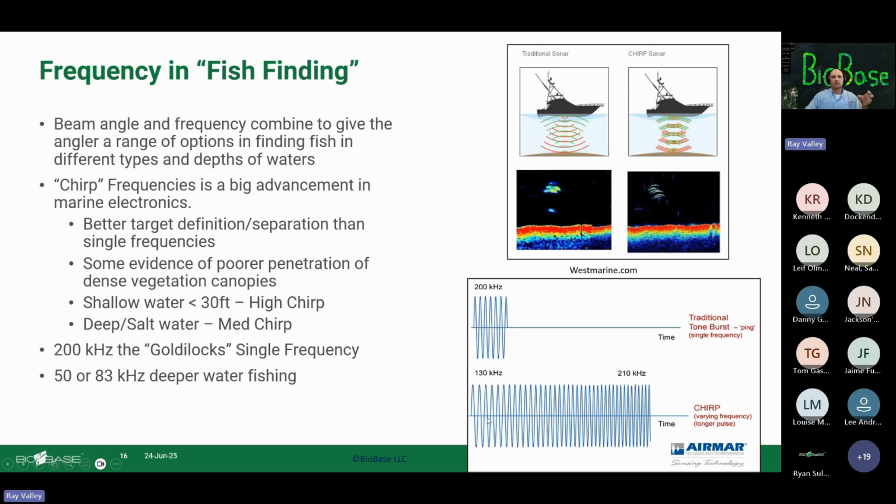What chirp does is it sends out varying frequencies and a longer pulse duration, and as a result you get better target separation of individual fish, whereas this is a traditional frequency, and they're more like blobs together that, in this case, might be considered a school.